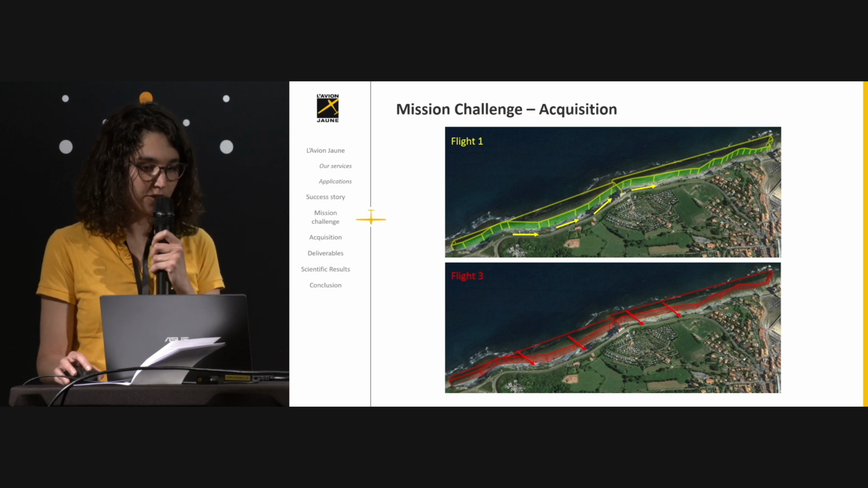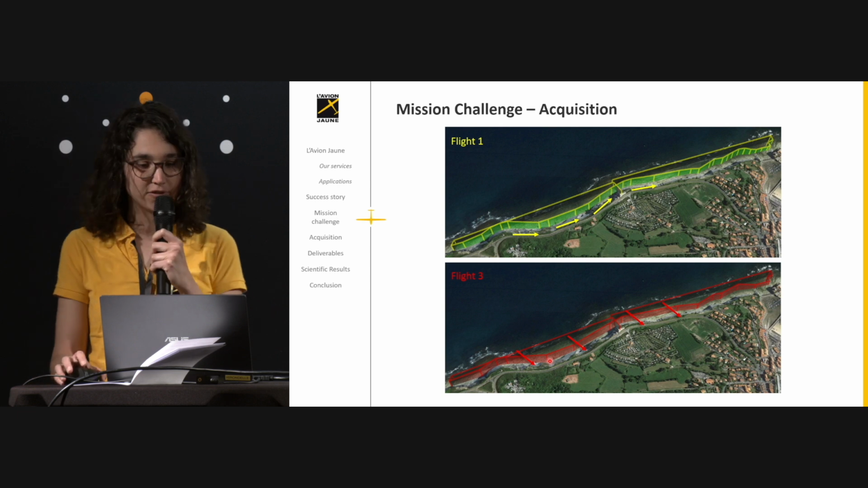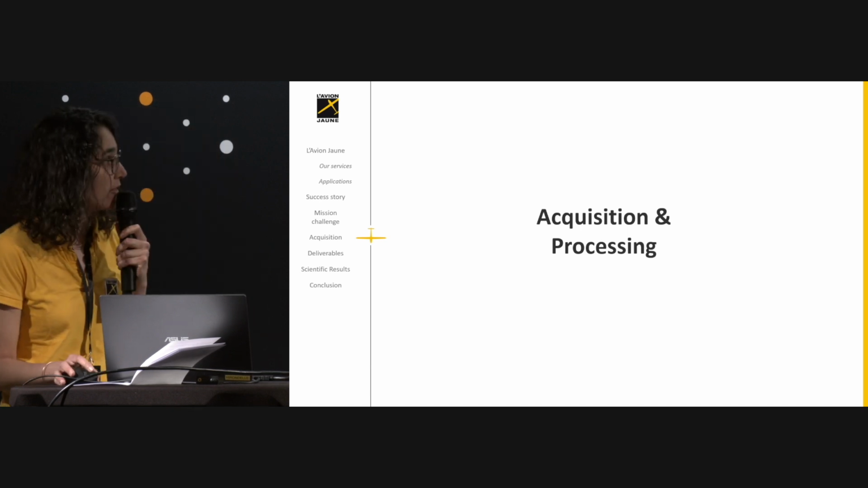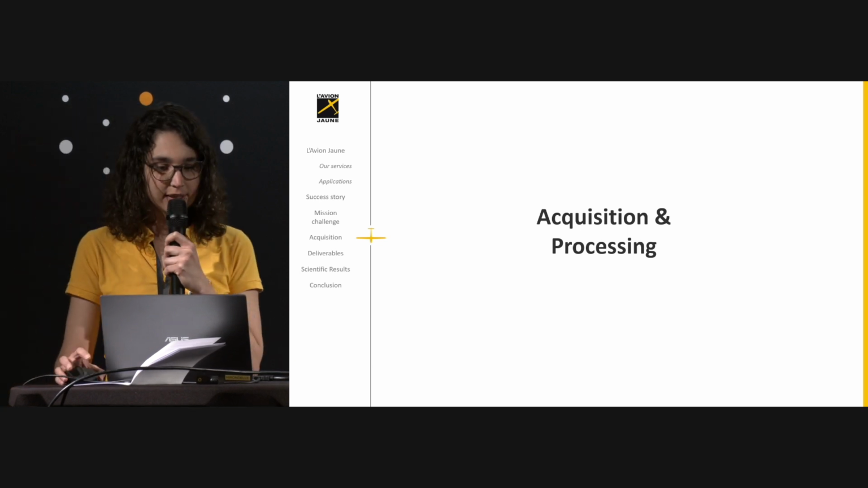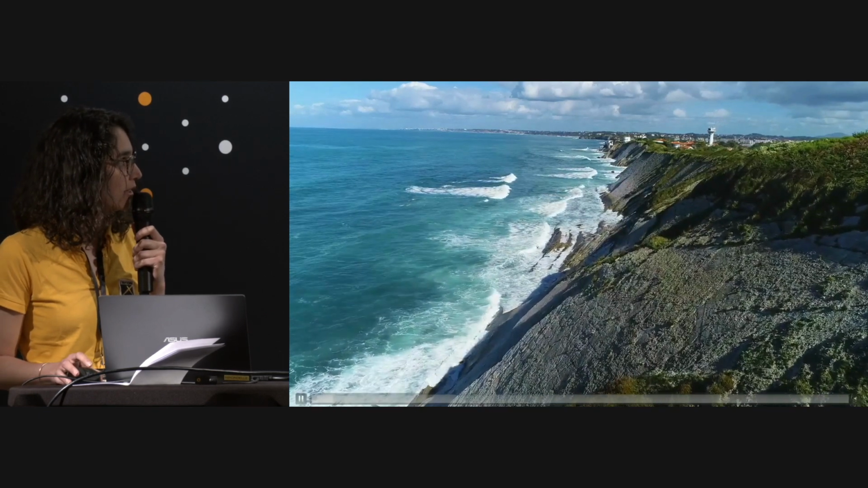And then for the third flight, we moved the heading. So with this flight plan, we had the best penetration into the cliffs. So, acquisition and processing. It's just to show you how it looks.